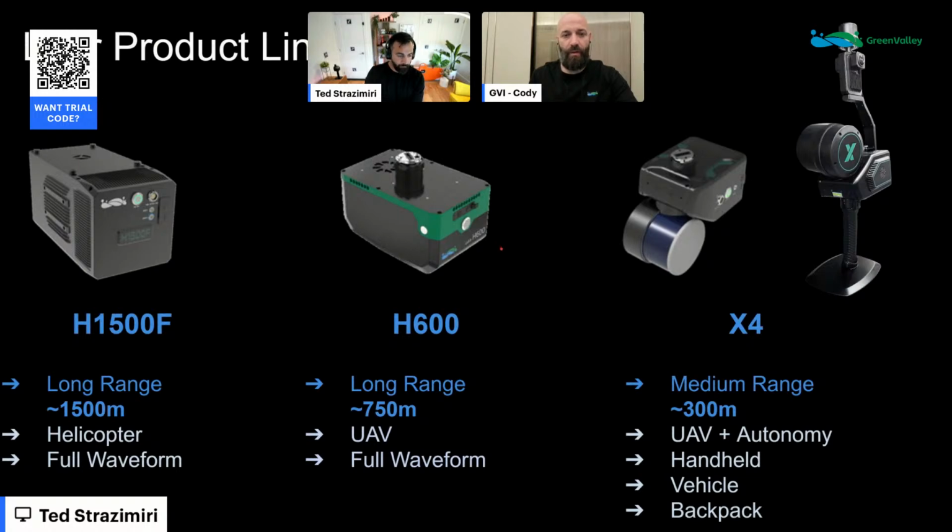Yeah, absolutely, man. So, as mentioned, we've been in the industry for a long time. We do provide services in certain regions, and one of those key factors is power line asset management. We put a hyper focus on both our software side and our hardware side when it comes to power line management. So, everything across the board, starting from left to right, we have our H1500F. This is mainly focused on helicopters or fixed wing aircraft for extended flight time, good penetration, good quality results at around 1500 meters, full waveform as well.